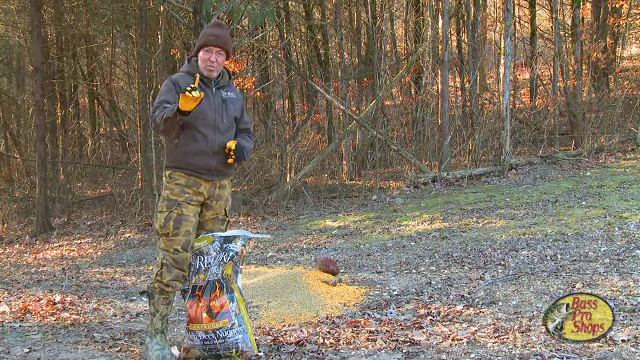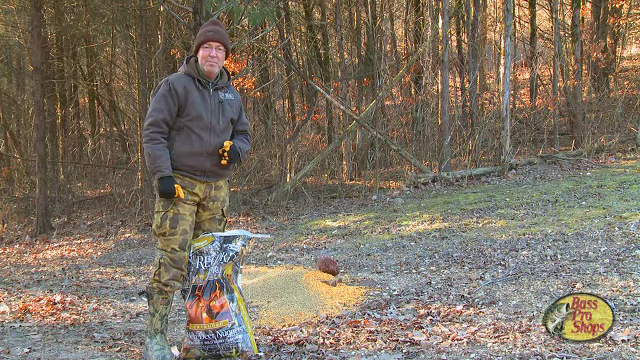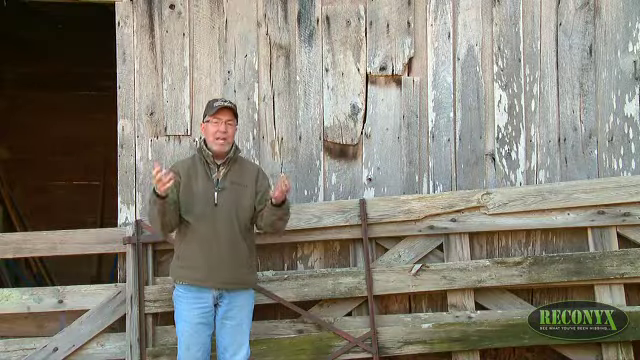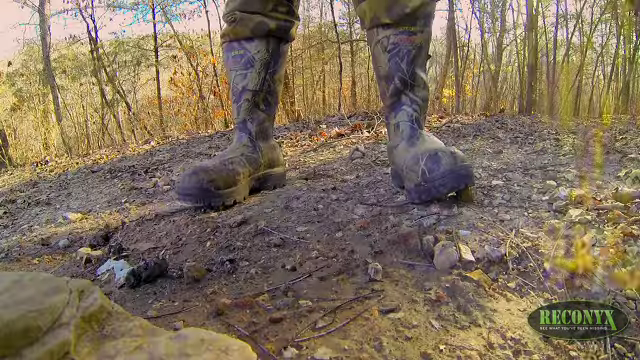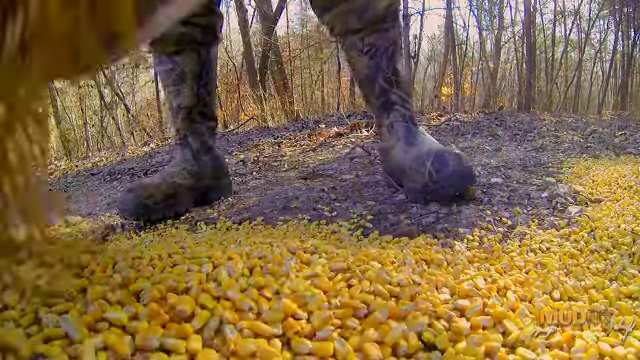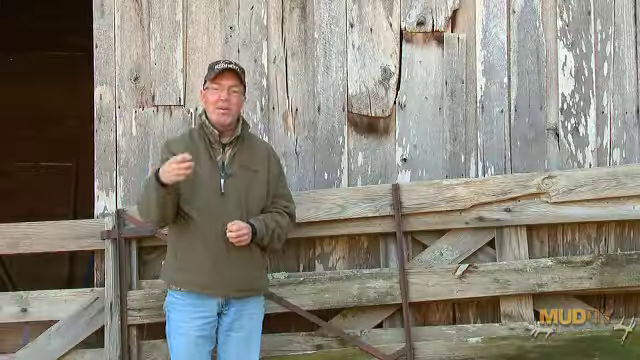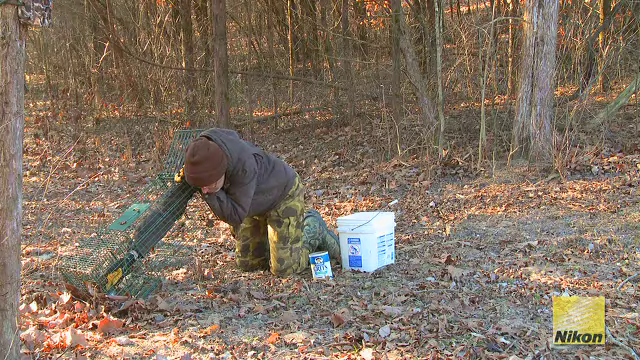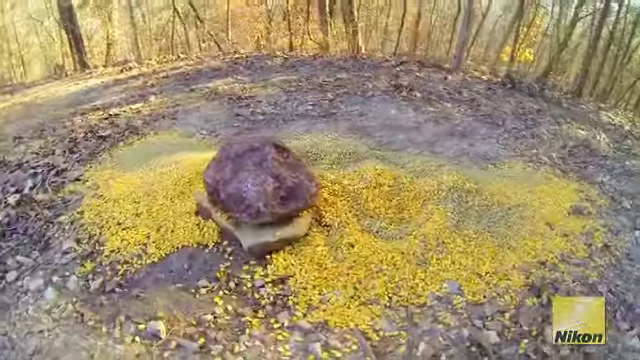Station's complete, but there's one more task to do. With the establishment of a camera survey station, putting the grain on the ground, that's going to attract small rodents and of course deer, which attracts coyotes and bobcats and raccoons and foxes and other predators. So that's a great trapping area around the perimeter of that trail camera survey station.